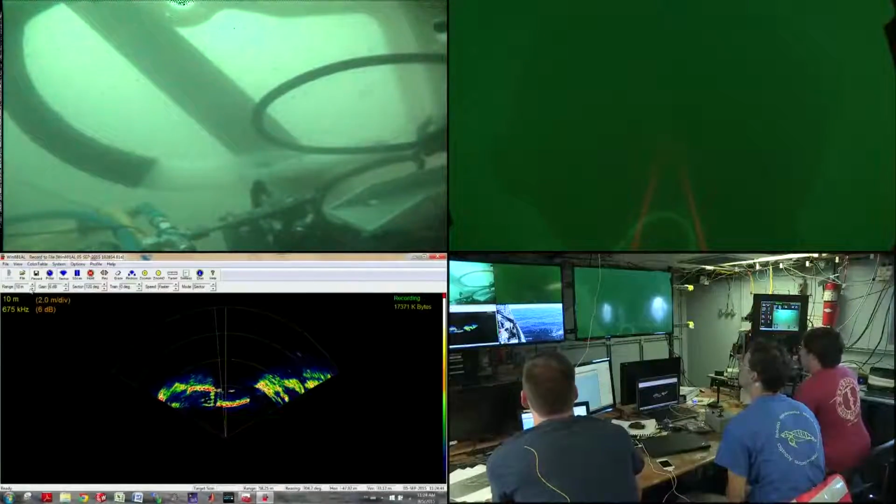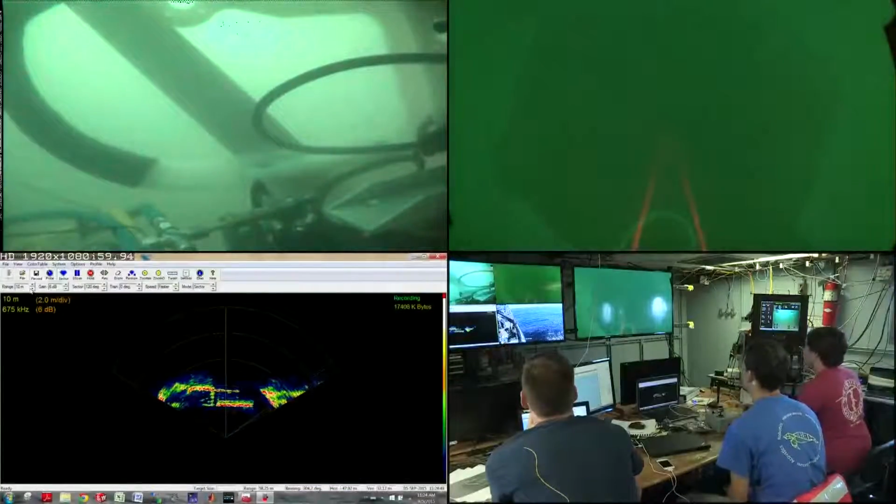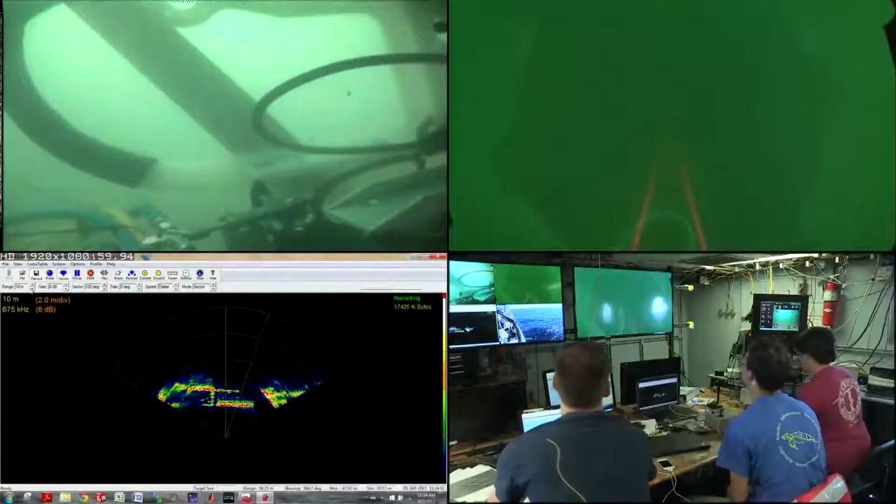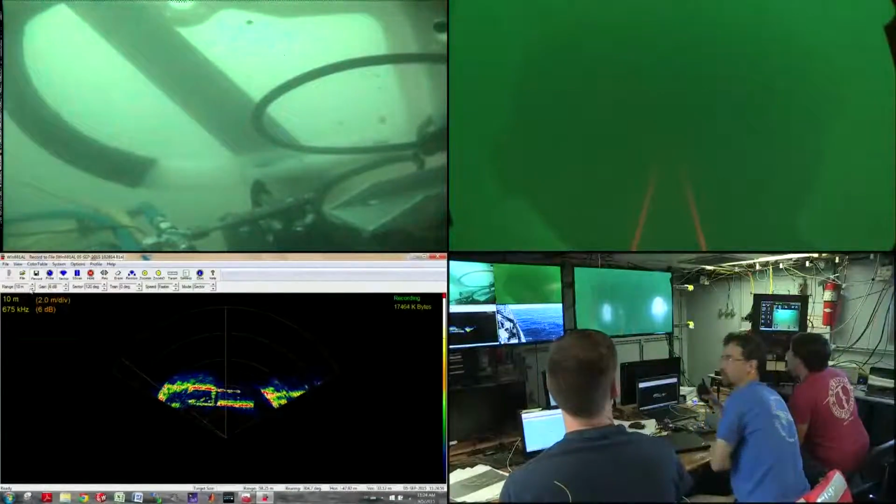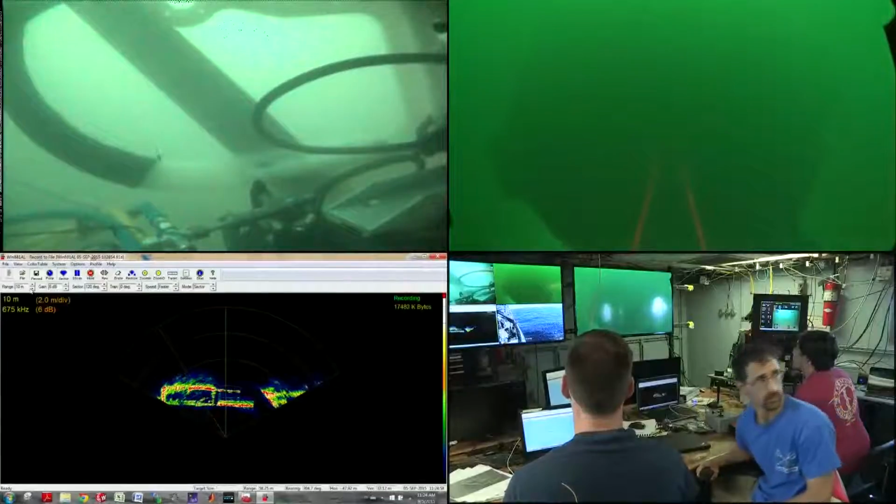You see in the lower left the scanning sonar, and that's giving us a beautiful image of the wreck. So we're looking at several tens of meters across in front of the ROV, and this is what's aiding us to navigate effectively around the ship.